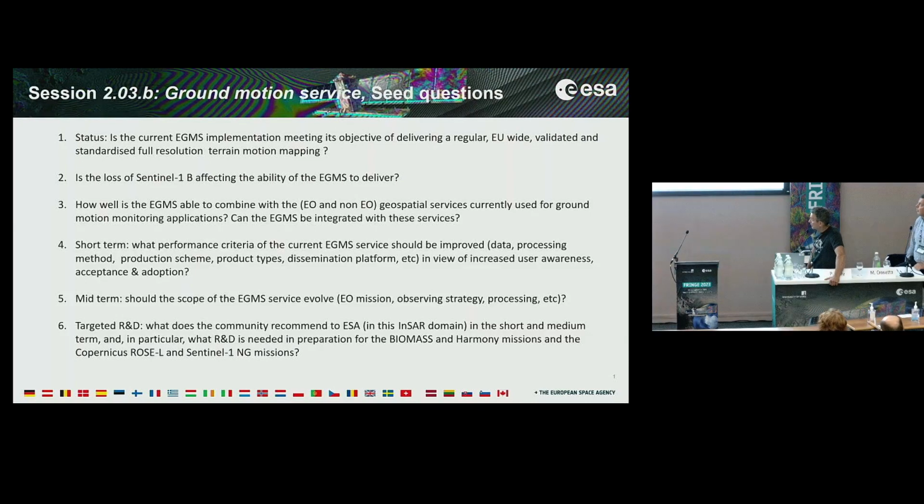The fourth question is for the short term. What are the performance criteria? What performance aspect of the EGMS should be improved according to you? Different aspects on the data, the processing, the dissemination, and so on. The fifth question is, should the scope of the EGMS service change in the midterm? And the last question, that is a generic question for almost all the sessions of FRINGE, is have you identified any targeted R&D action to be made to make this more useful? For example, the link to Biomass, to Rose-L or Sentinel-1 next generation.